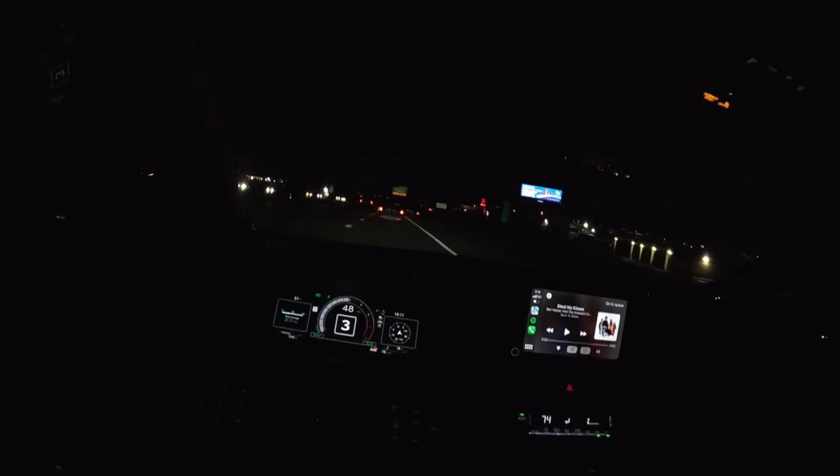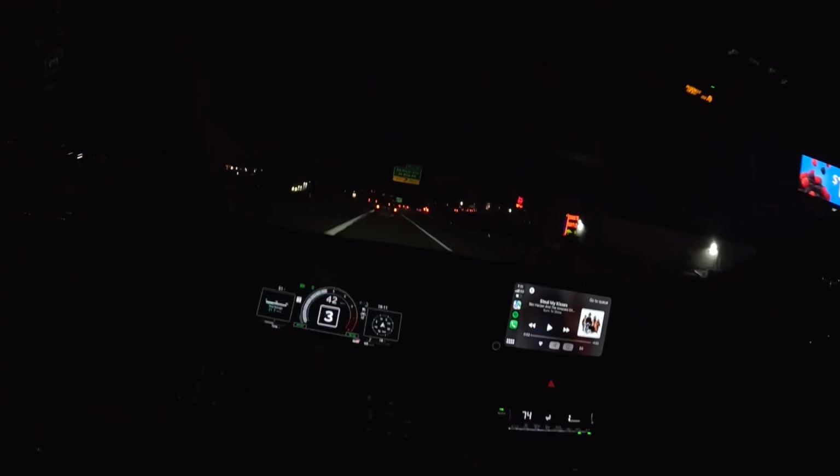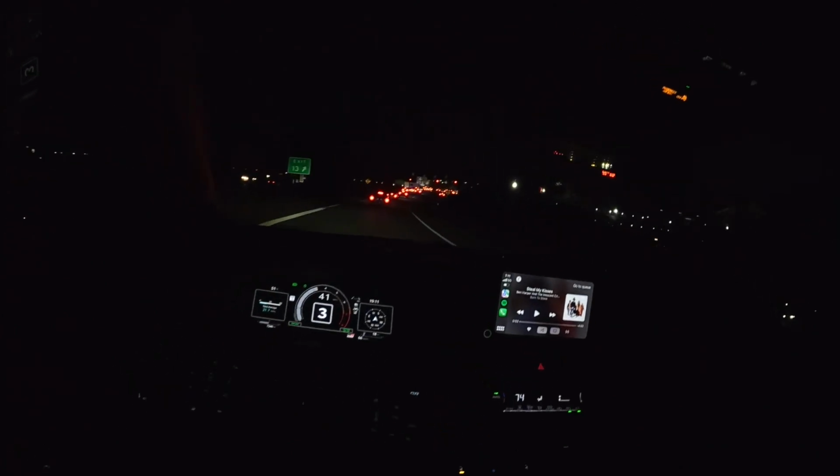Shout out to my guy Rob. He showed me this little area I'm about to go to. Great for the area that I'm in, because it's so hard to find a twisty area. It's hard to come across.